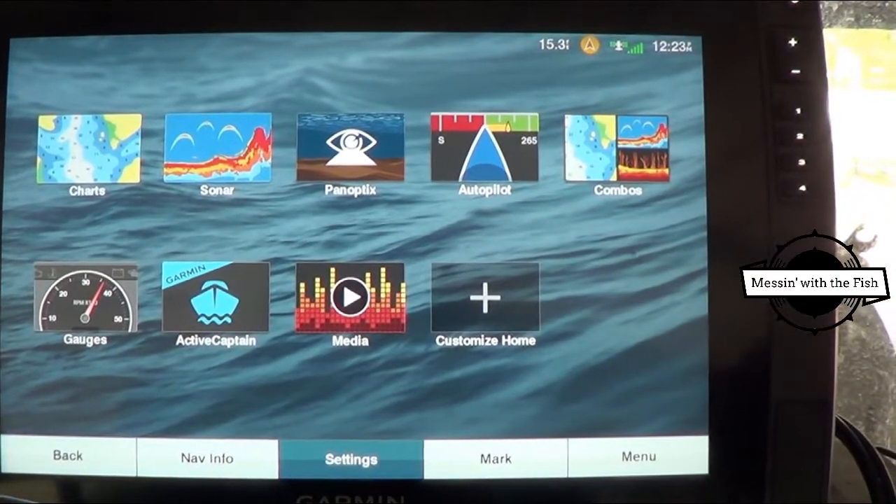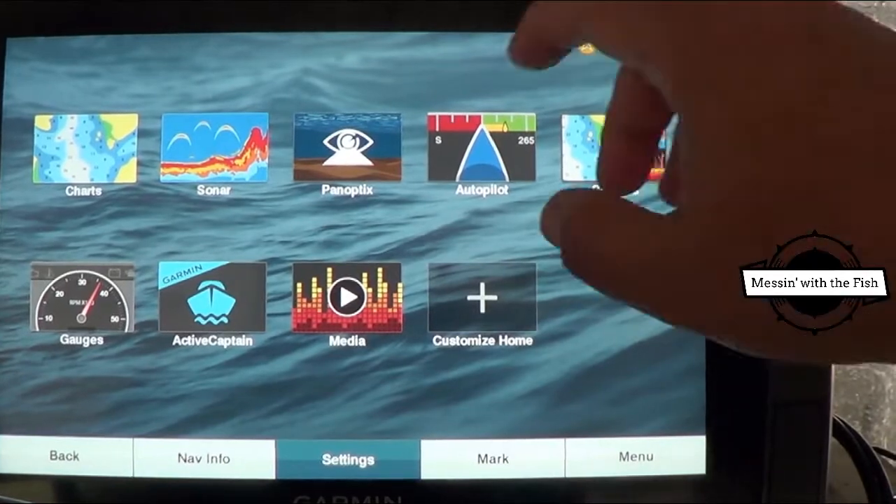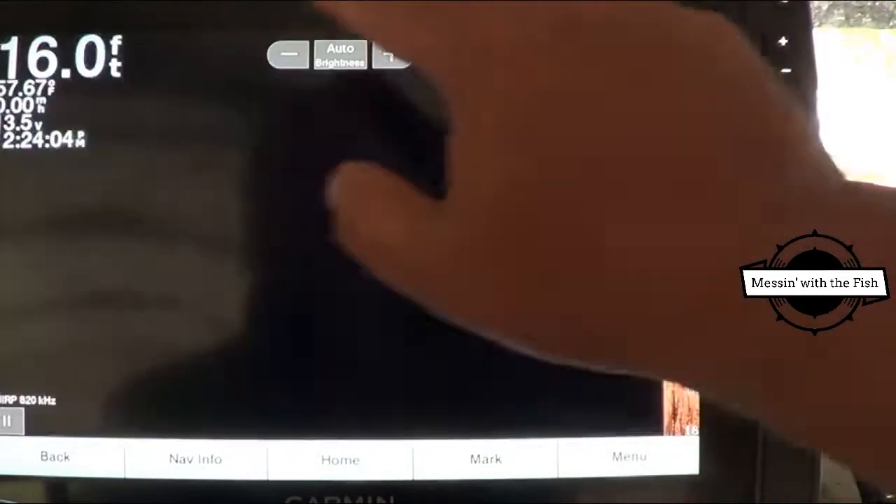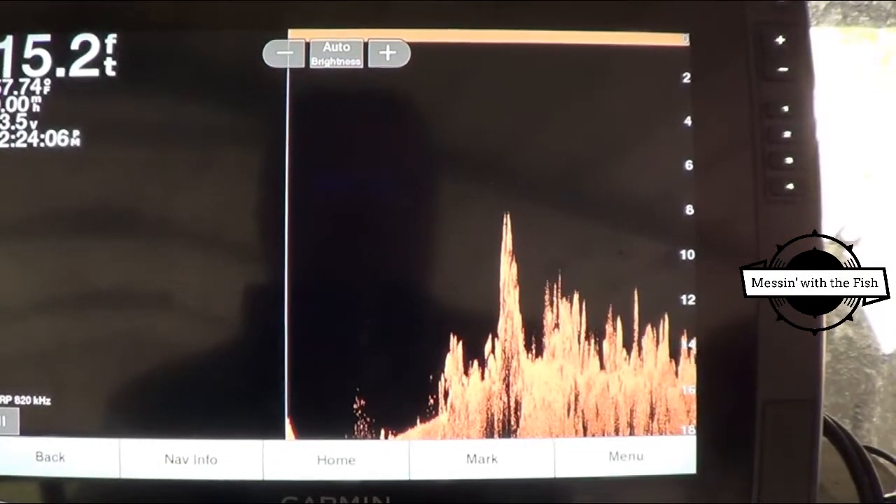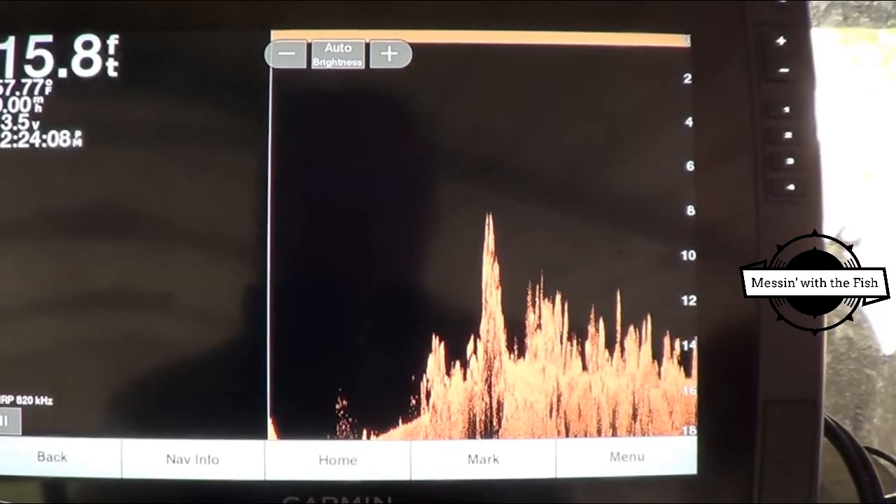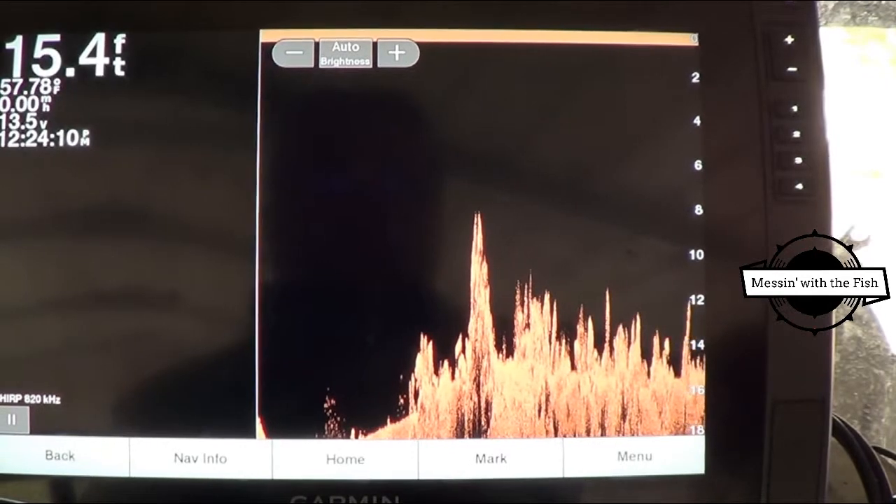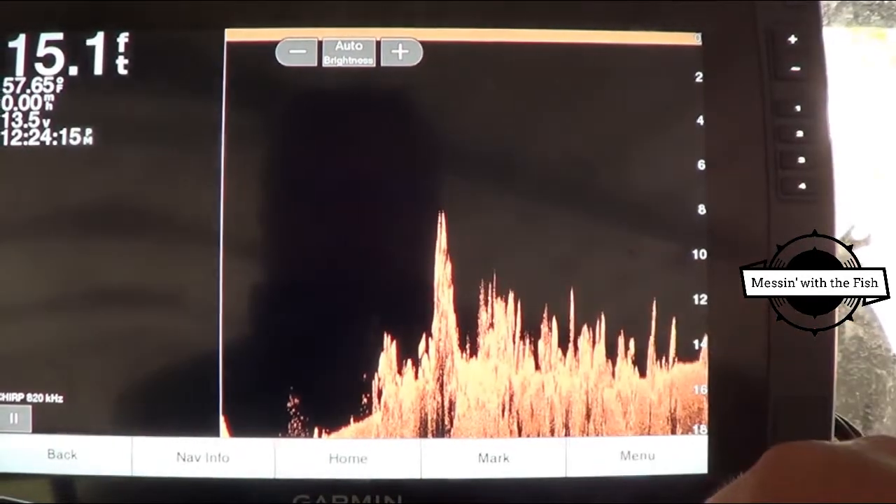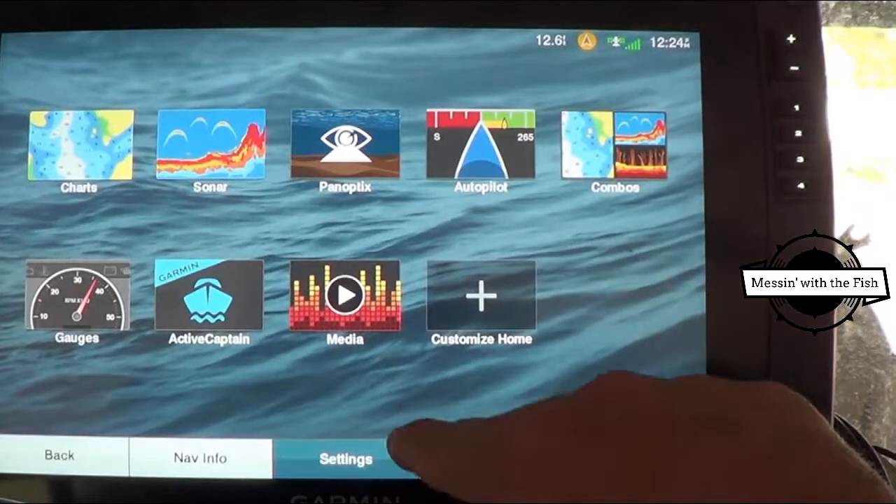Okay, so if we want to check it out, now this is in simulator mode or simulation. We'll go over here to sonar and we'll go to the clear view. Pretty cool. Now, I'm at Chirp 820 on the simulation mode, and it's pretty neat. I mean, it's pretty nice. Of course, that's probably some grass beds or whatnot down there.